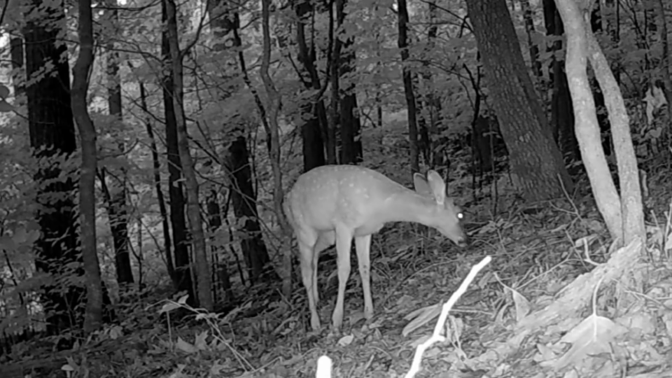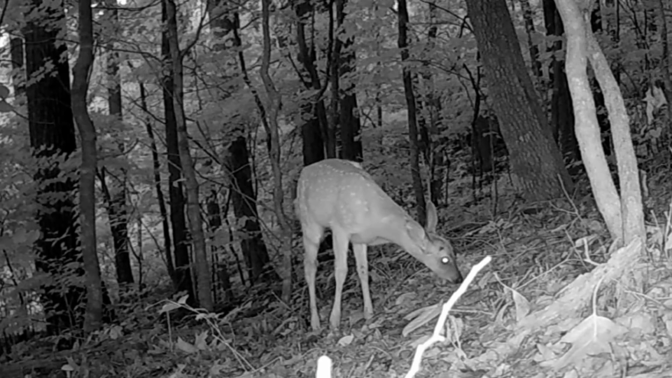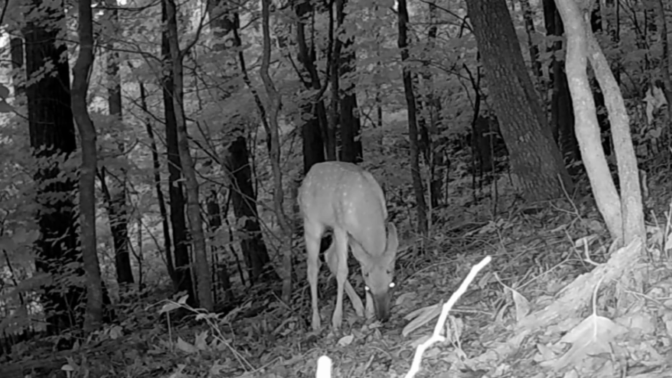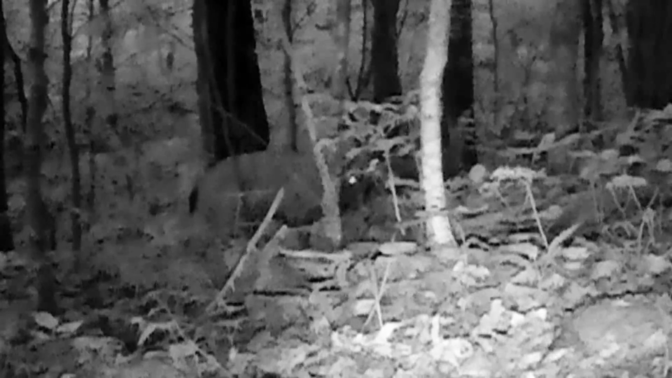But they're there. Come dawn, all the little old fawns are running around. They've been running all night. They just lay down when they get tired. But they're growing fast, ain't they? It won't be long, it'll be fall. And they just browse with the family, with Mom, the other does.